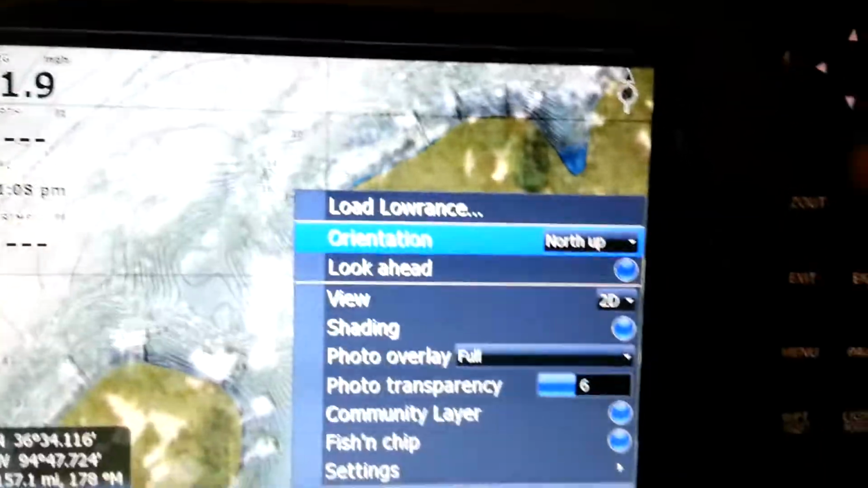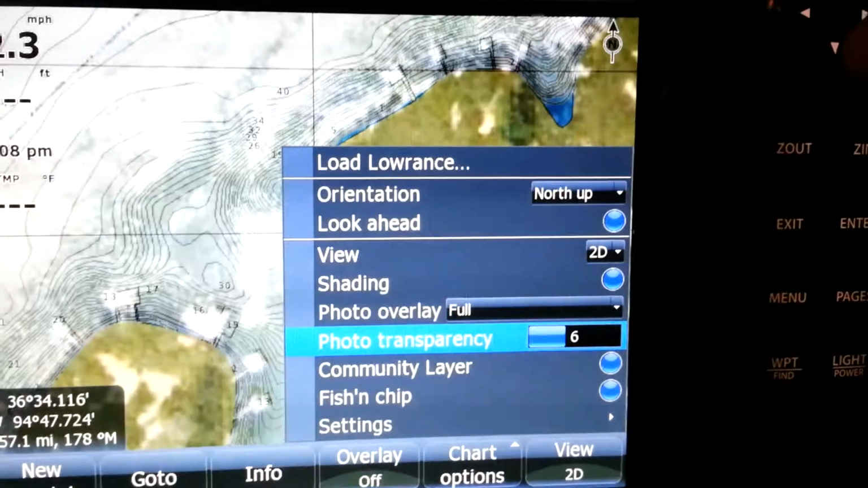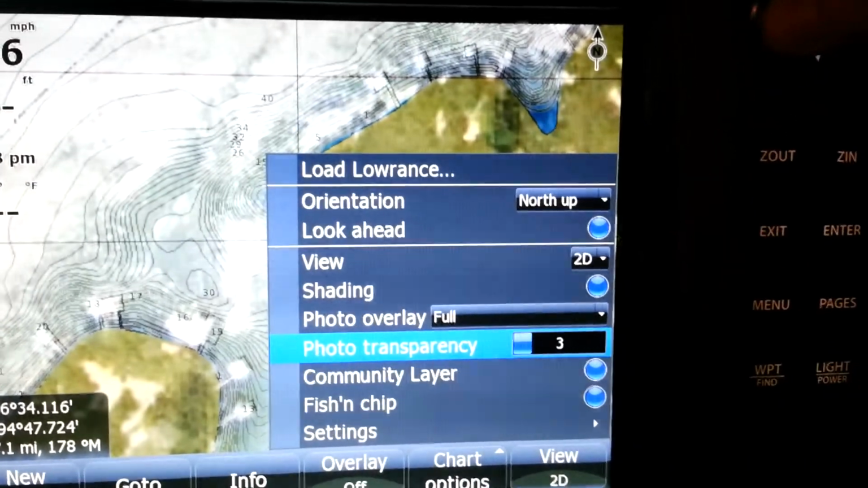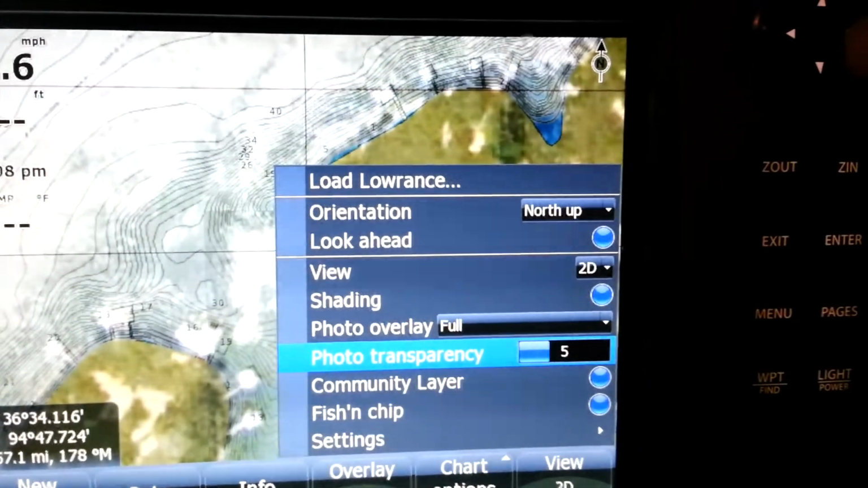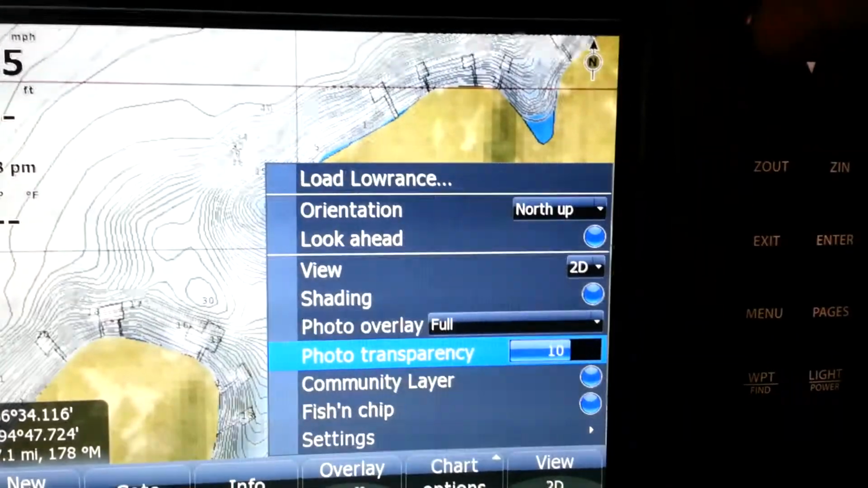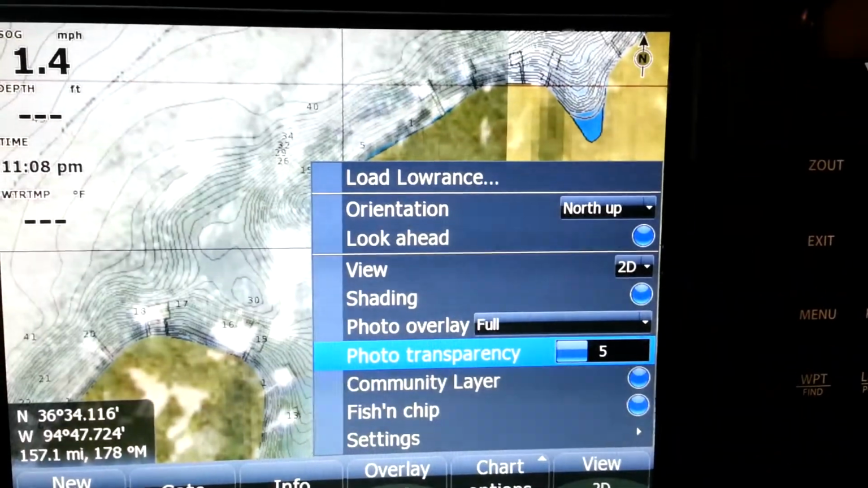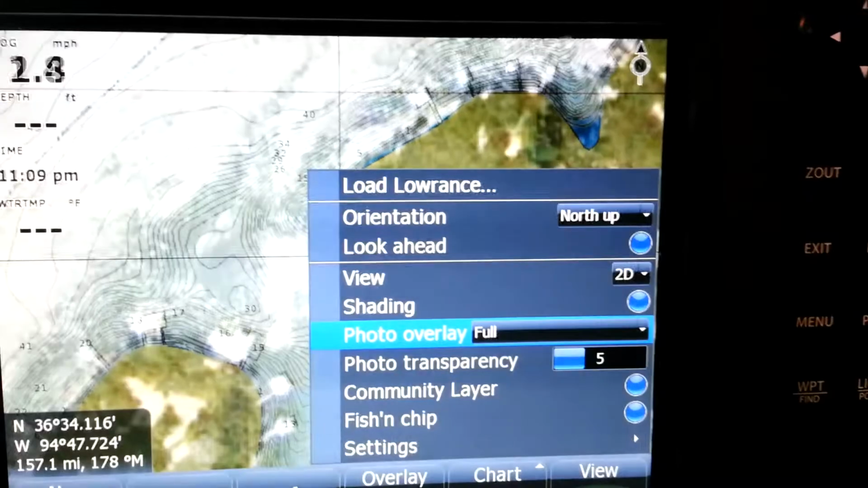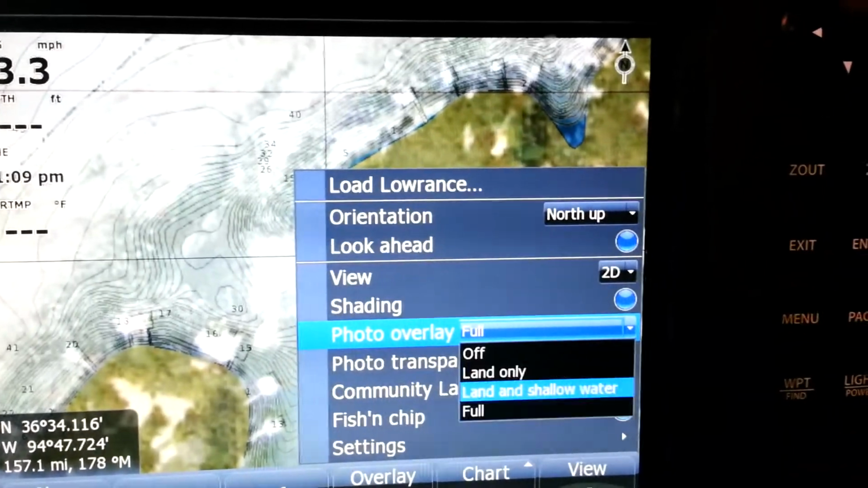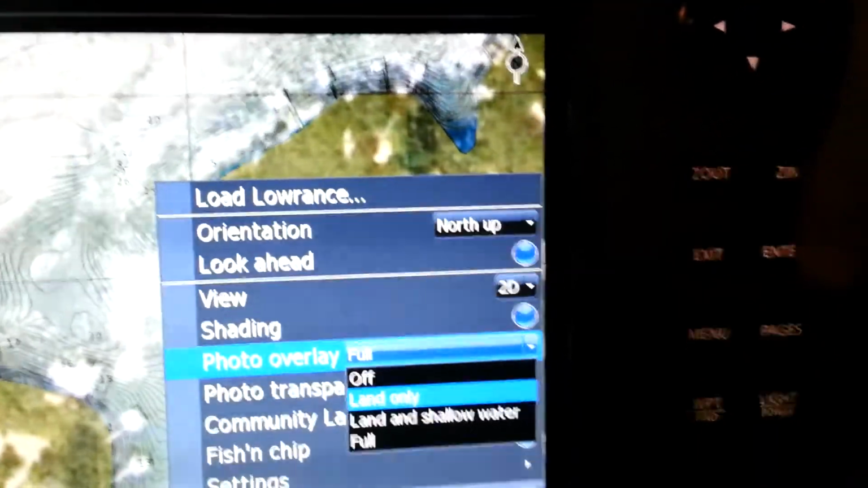So you can either mess with your photo transparency, and then you take away a little bit of the photo, or you can just overlay the land, but then you take away some of the shallow water cover you may want to see.